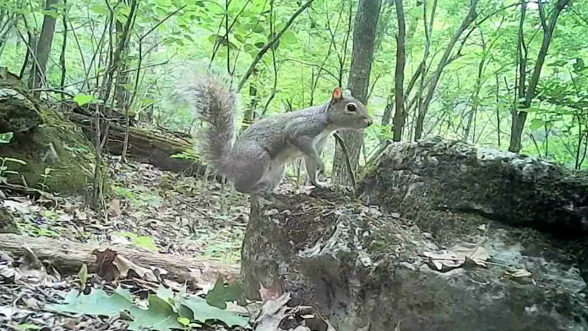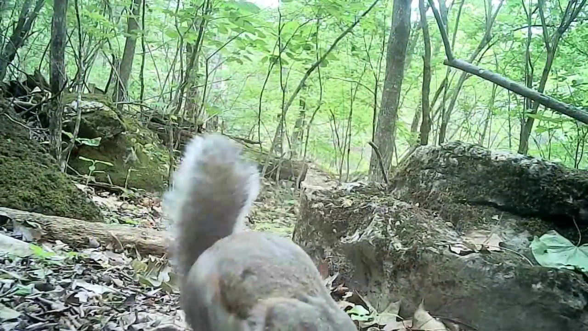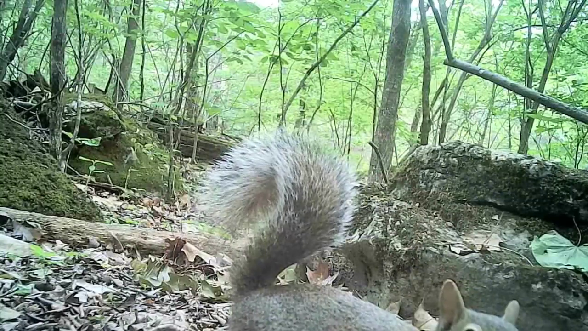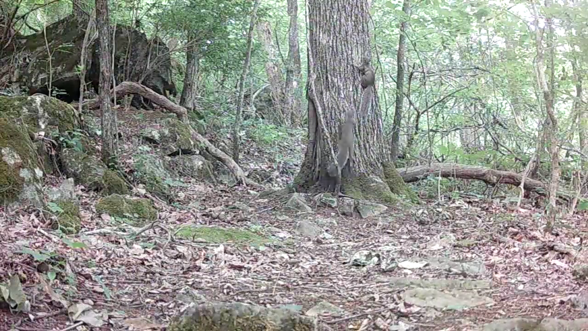But old Ricky, this is his spot. He's always here somehow or another, working for that elusive nut. And he's gone. And at the tree, his buddy's just hanging around, having a good time.